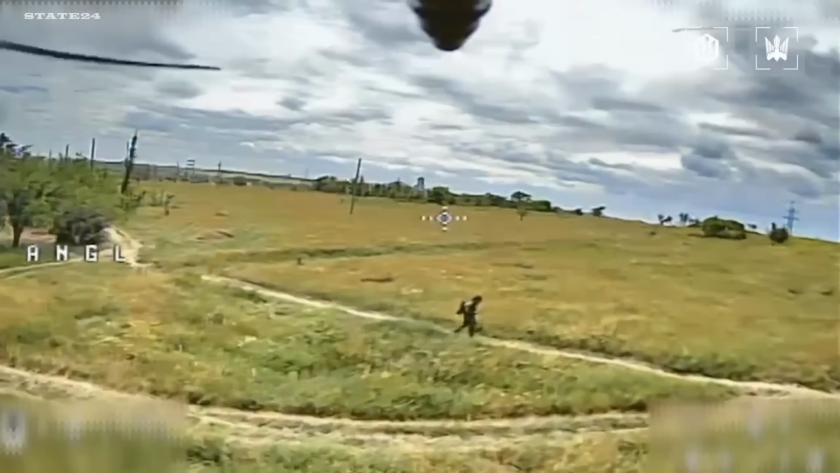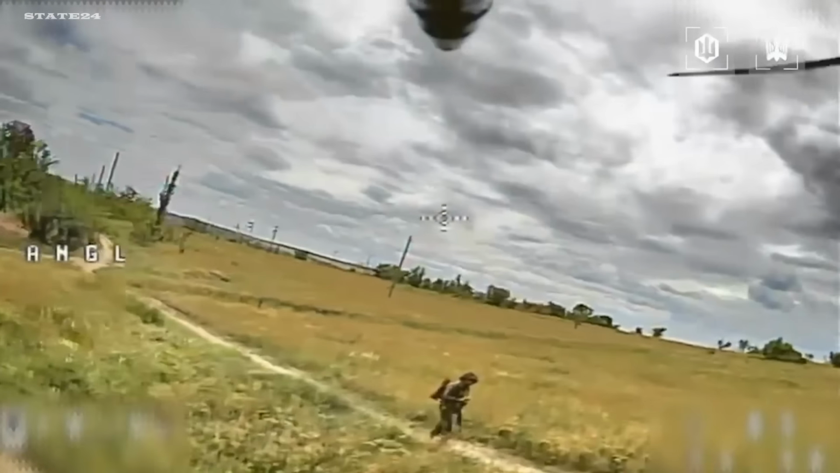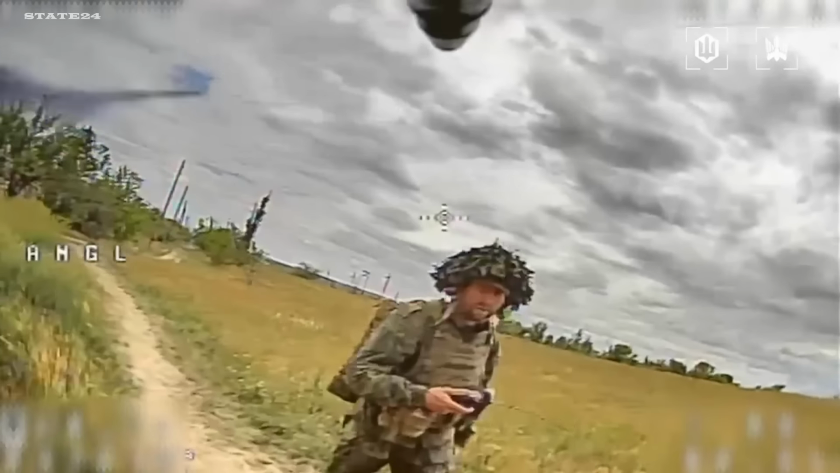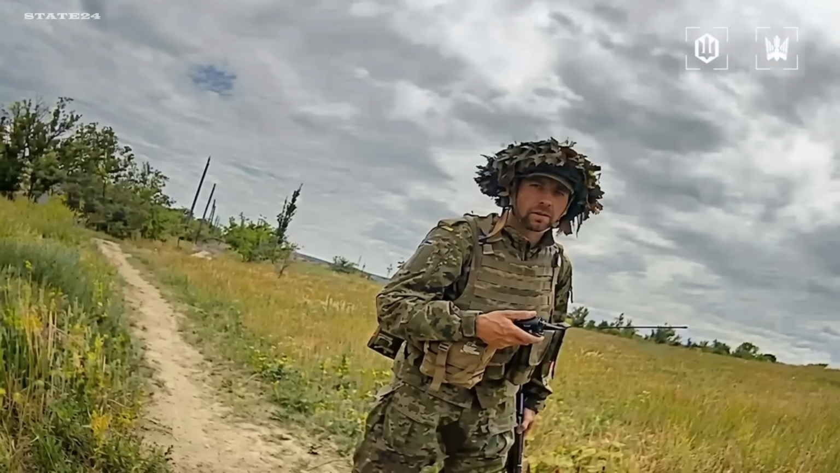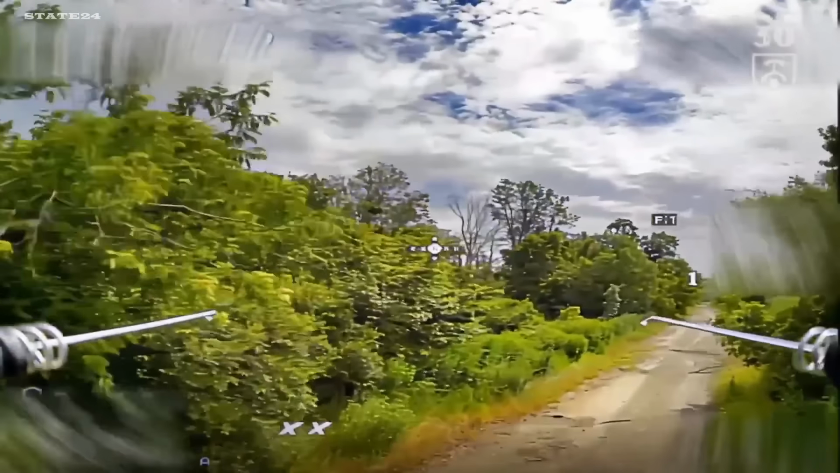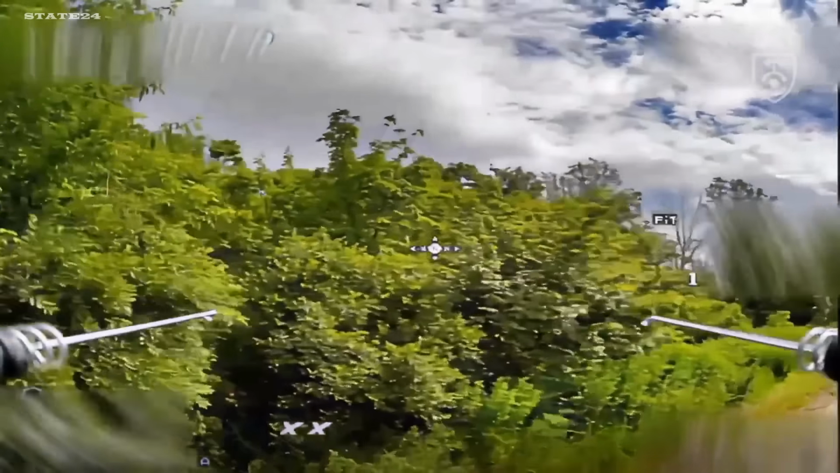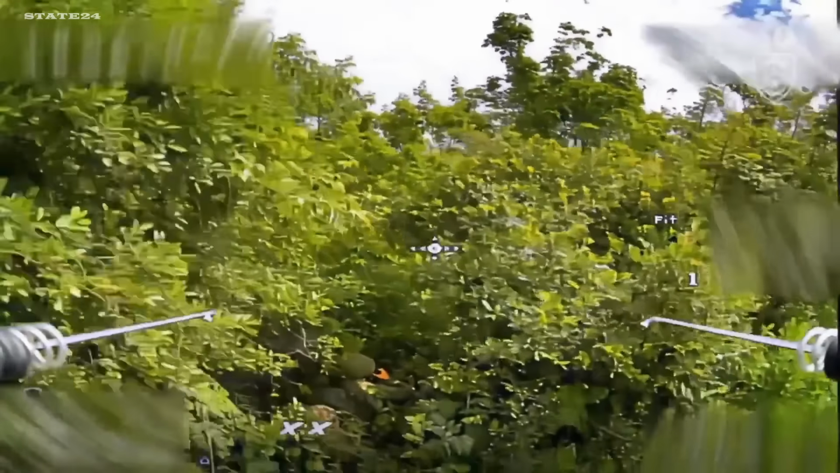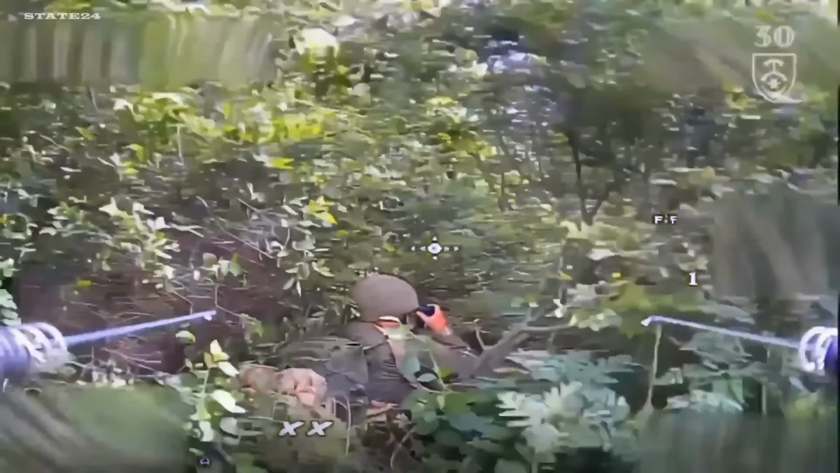Calmly walking along a road near the front line, the soldier never expected to encounter a drone. When he finally saw it approaching, he was already too late to react. Eastern Front. A Ukrainian fiber-optic FPV drone detected a Russian soldier hiding in the bushes. The soldier thought he was concealed, but the drone had already found him.